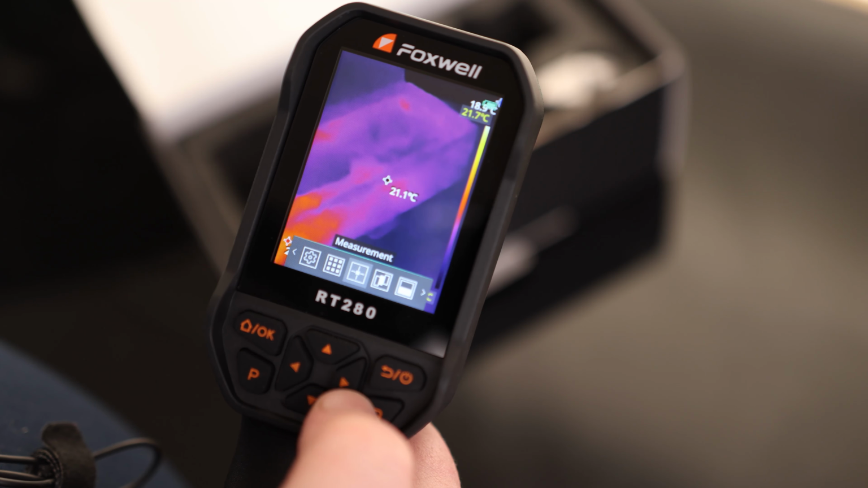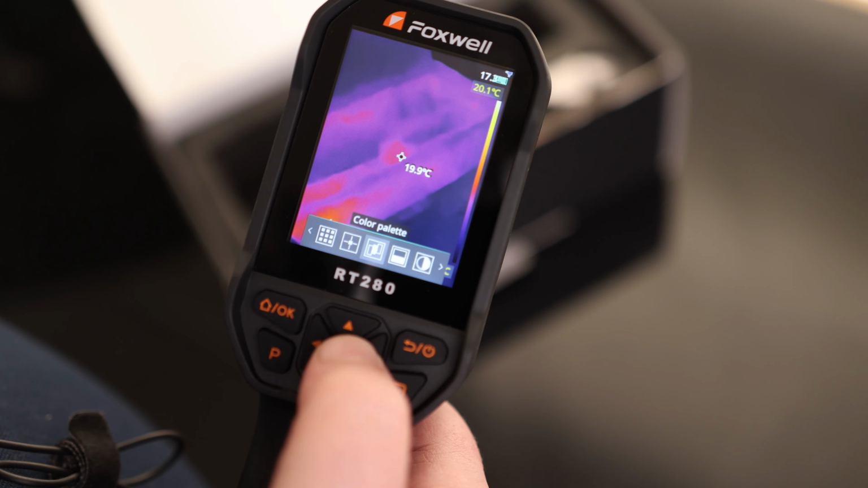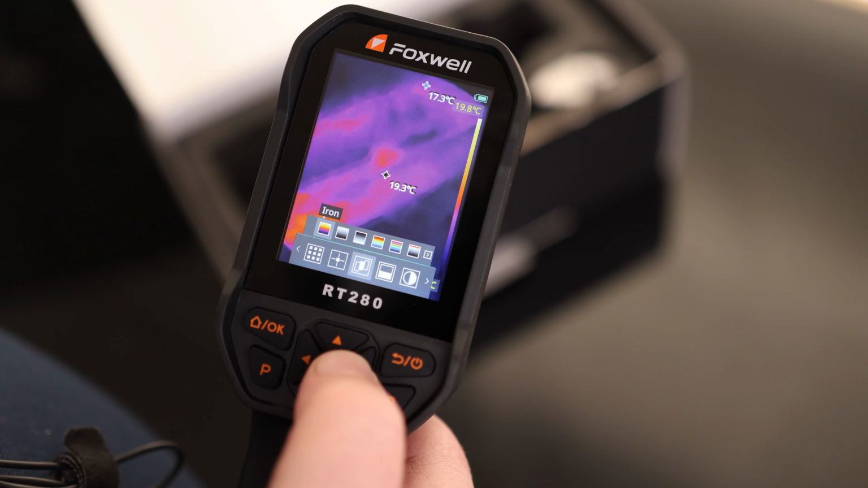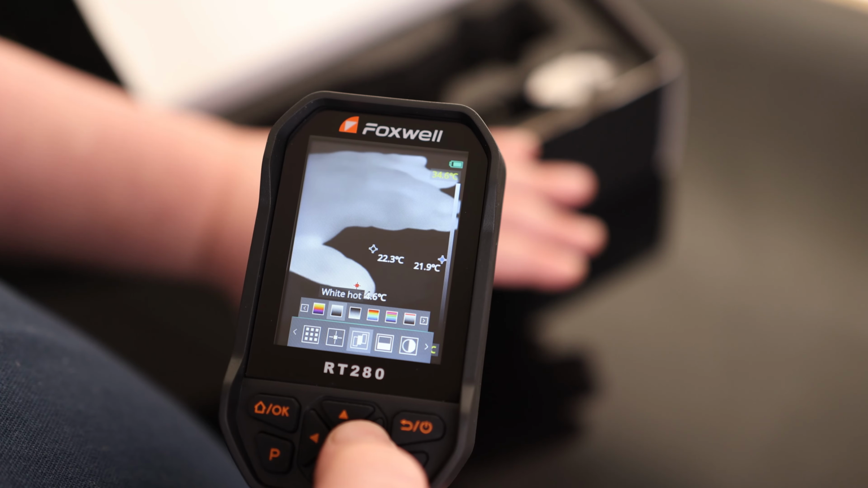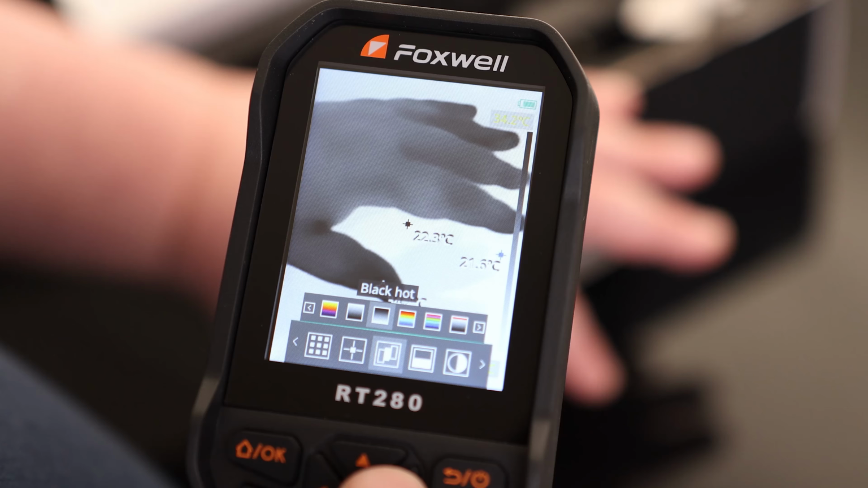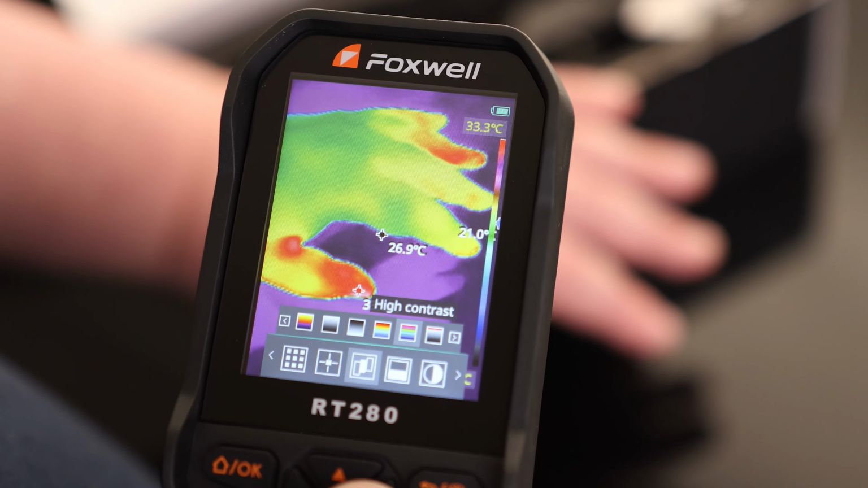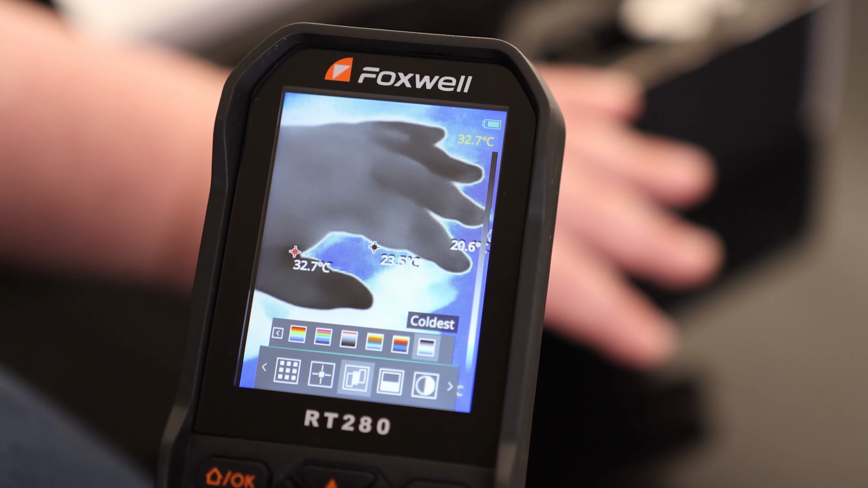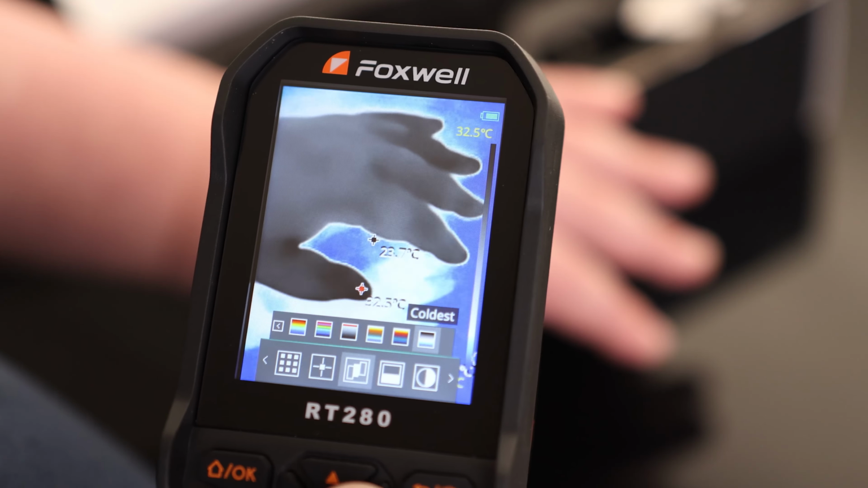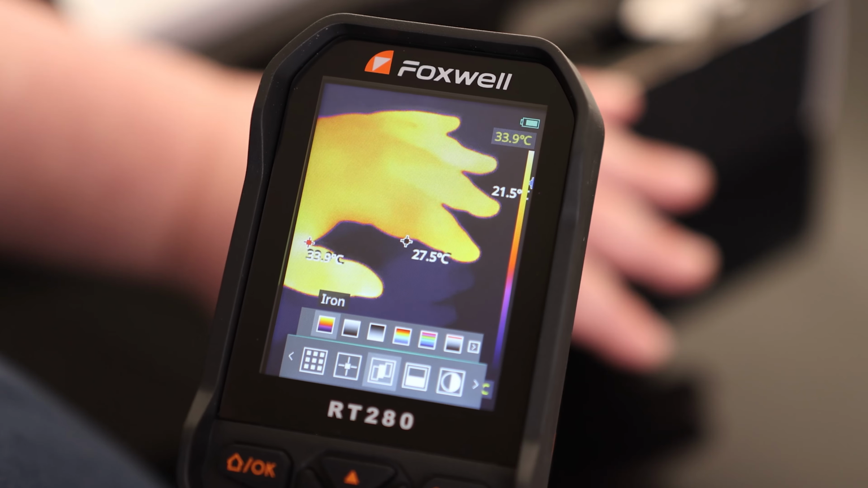So here we've got our menu. I do really like these soft rubber keys. They feel kind of like a silicone. We can change our color palette. So right now we are in the iron, which is the one that I almost always use. But we can change that to white hot, black hot, rainbow, high contrast, red hot, Arctic, lava, coldest, and it looks like that is the end of it. I'm going to keep that on iron just because I like the way that looks.